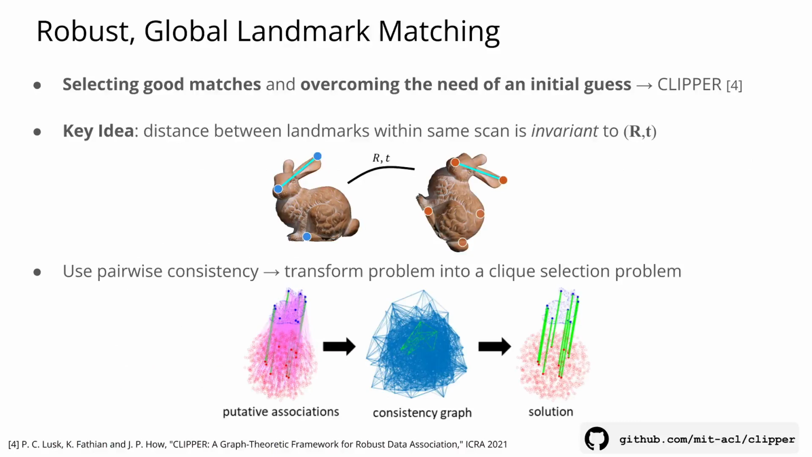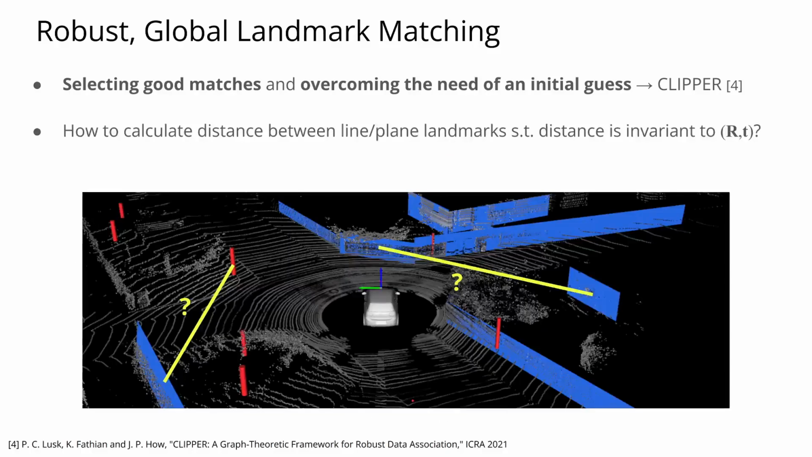To quickly review Clipper's principle of operation, consider trying to align the blue and orange bunny point clouds shown here. The key idea is that the rigid body transformation does not change the internal distance between 2 points of the same point cloud. For example, the distance between the nose and the ear is the same in both point clouds, and therefore the corresponding matches are geometrically consistent. By building a weighted graph that encodes the consistency between pairs of associations, Clipper is able to identify large cliques of consistent matches, even in the presence of many bad associations.